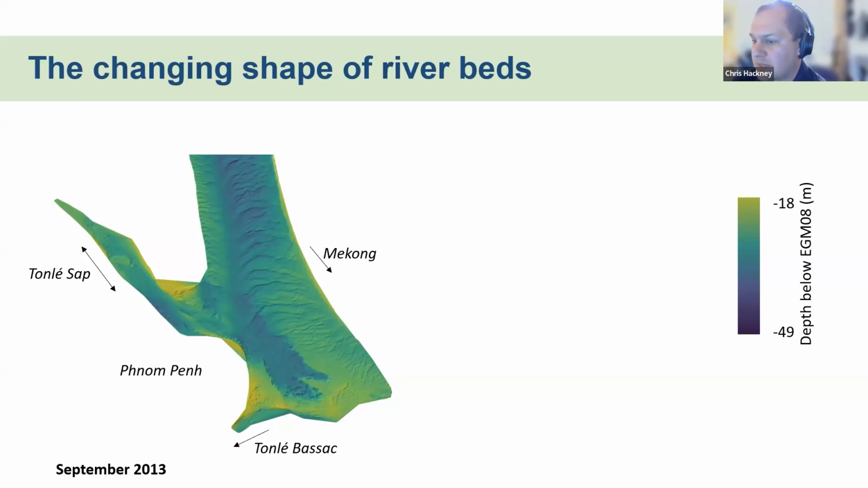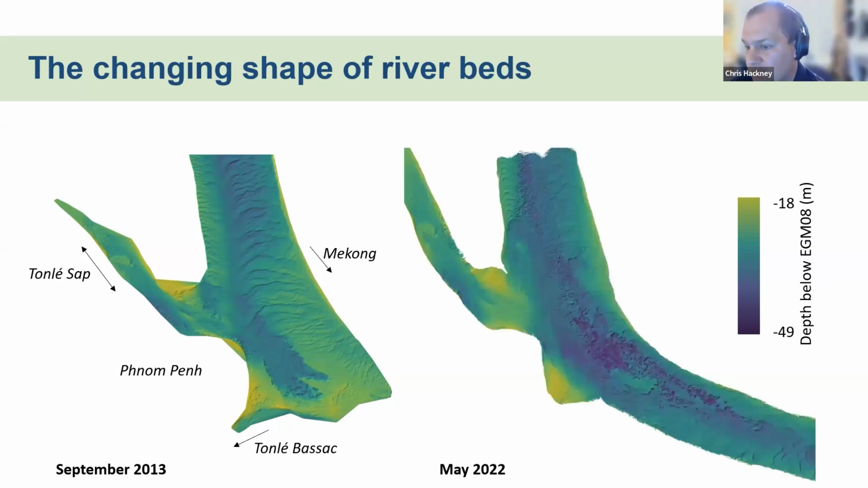If we skip forward 10 years or 9 years to 2022, and look at the same stretch of the river, hopefully the main thing you can see there is, A, there's a lot more blue, so the riverbed is a lot deeper, but also those dunes have been removed. So the process of extracting sand has removed those dunes and left this highly pockmarked area in the middle of the riverbed that is the signature of kind of the suction dredging that happens in this reach.